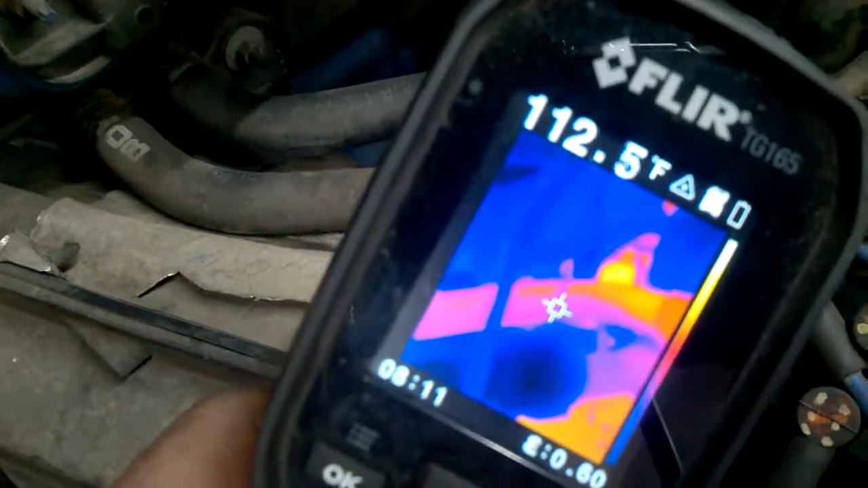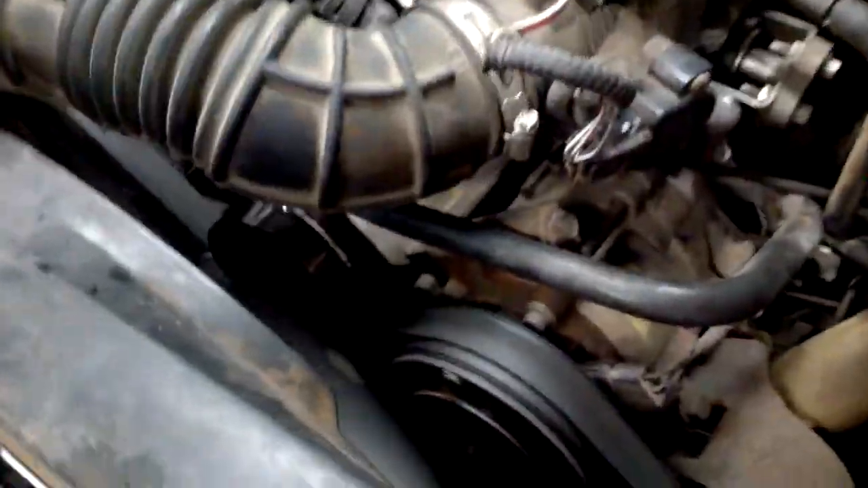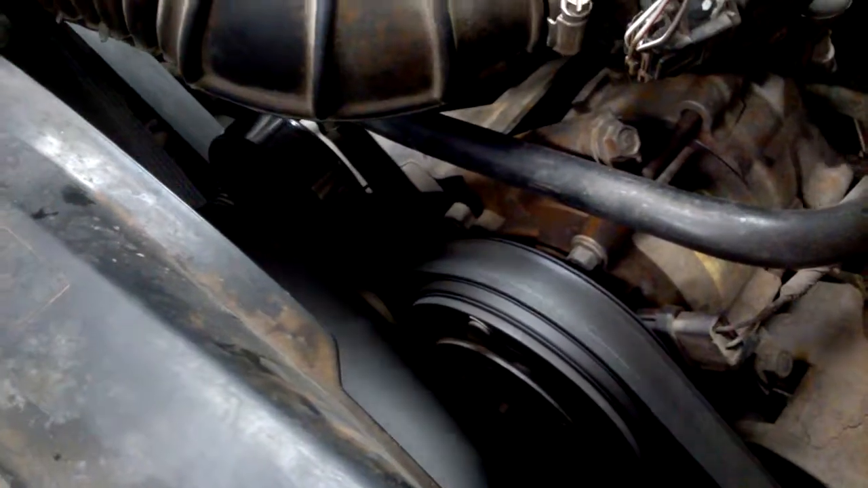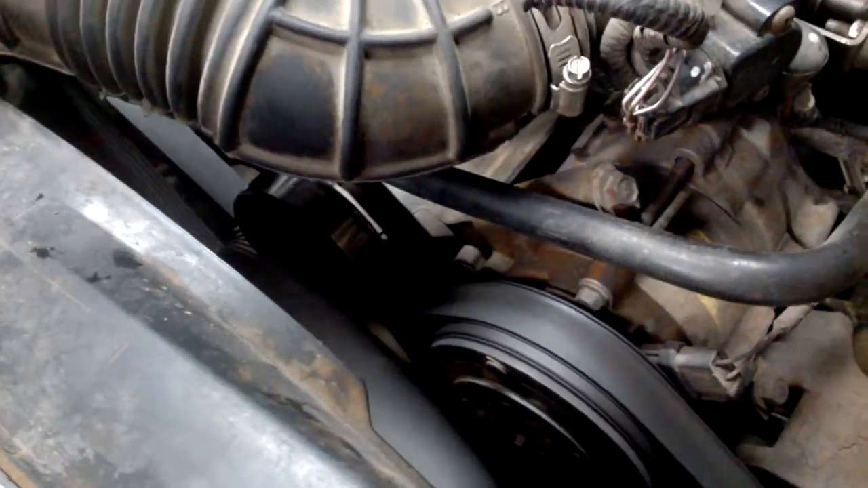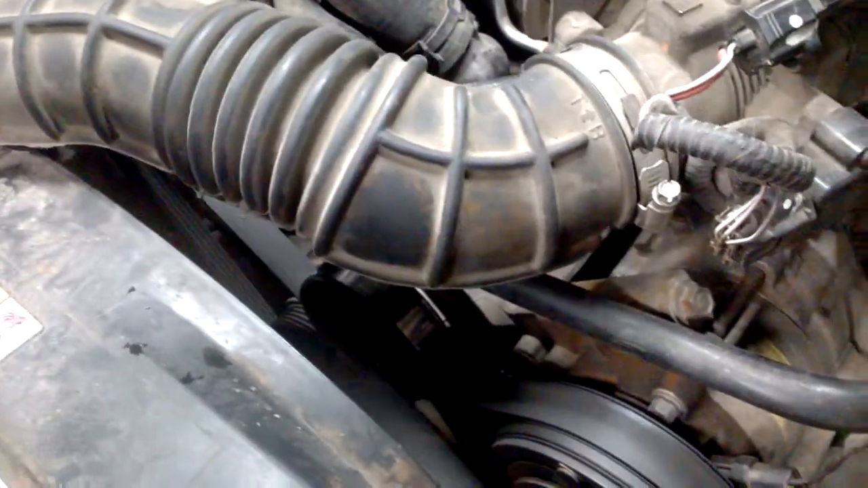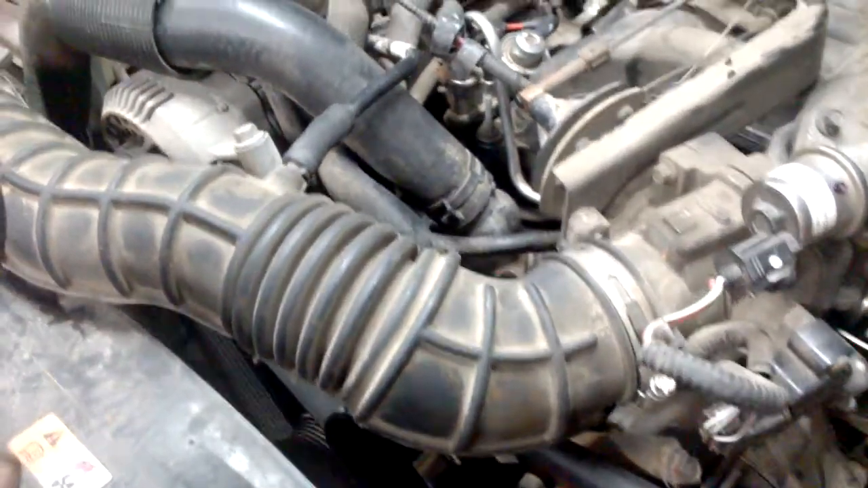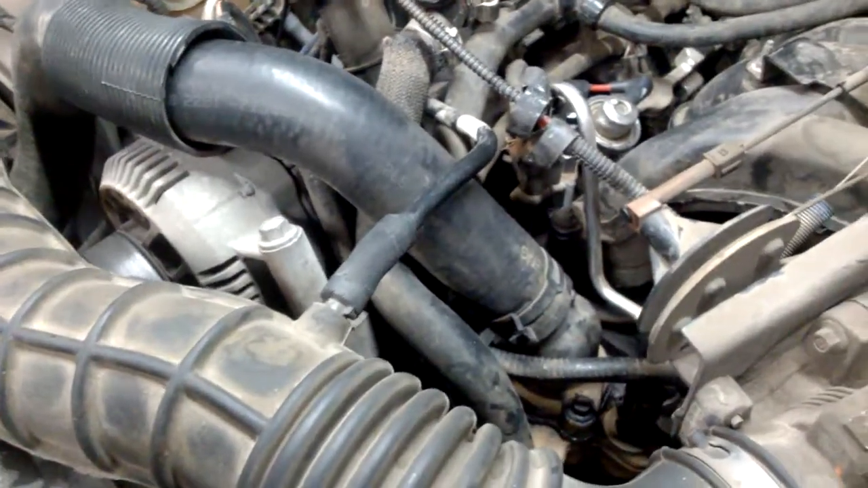but obviously we got a heater core issue. Now the next issue is it may have a water pump issue. The water pump fins might be corroded off and it's not flowing like it should when it's idling and gets up to temperature.